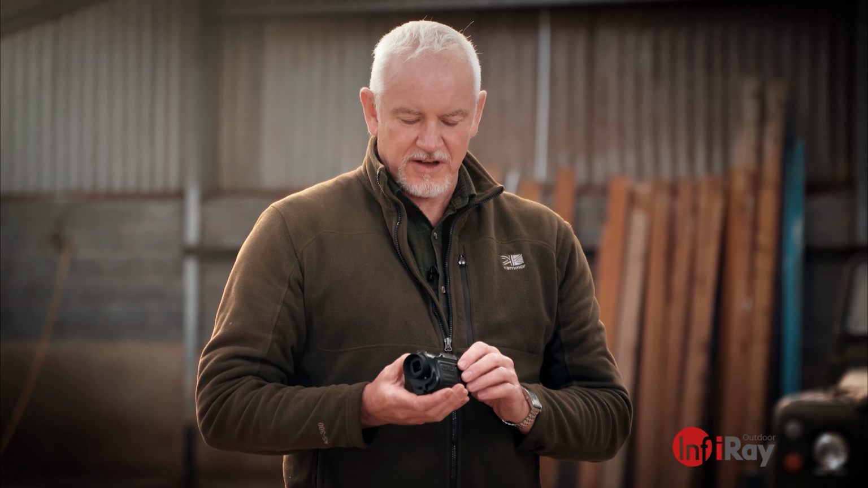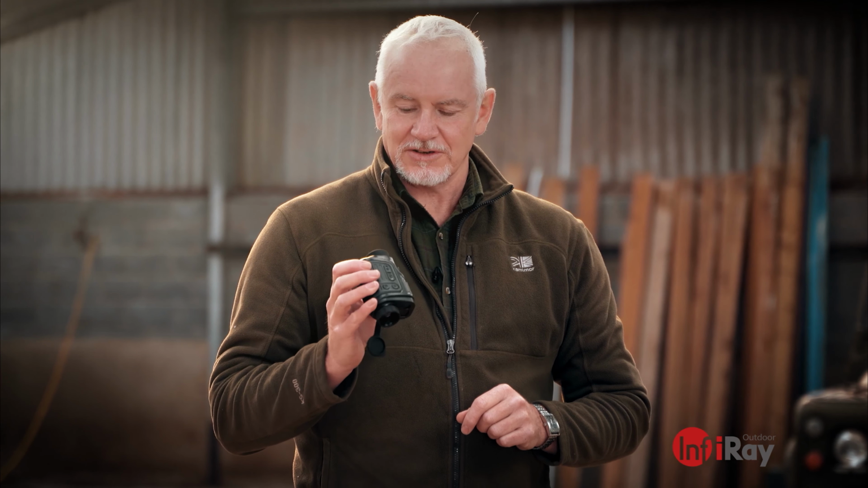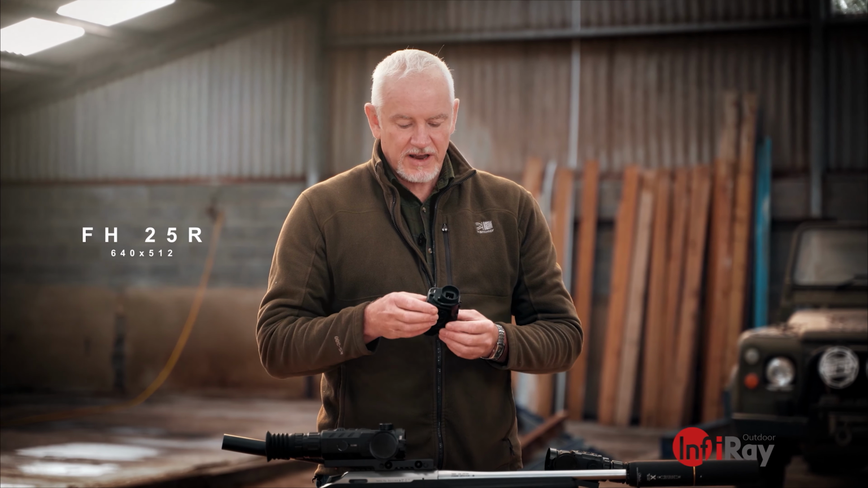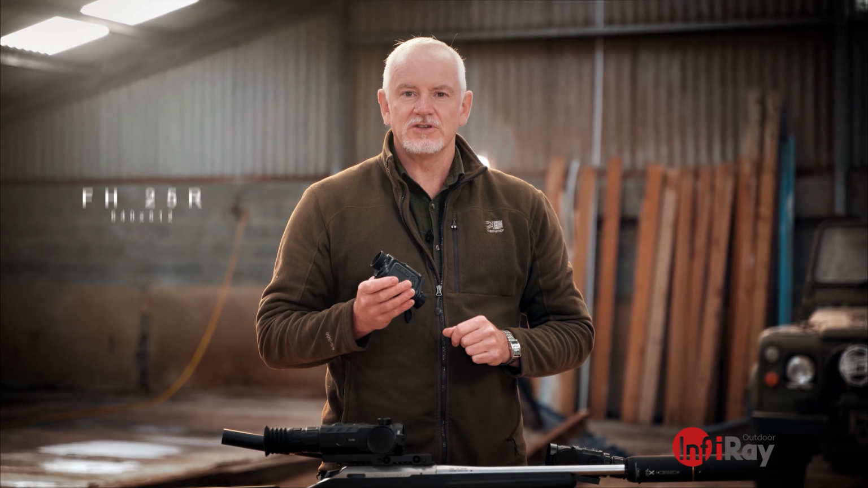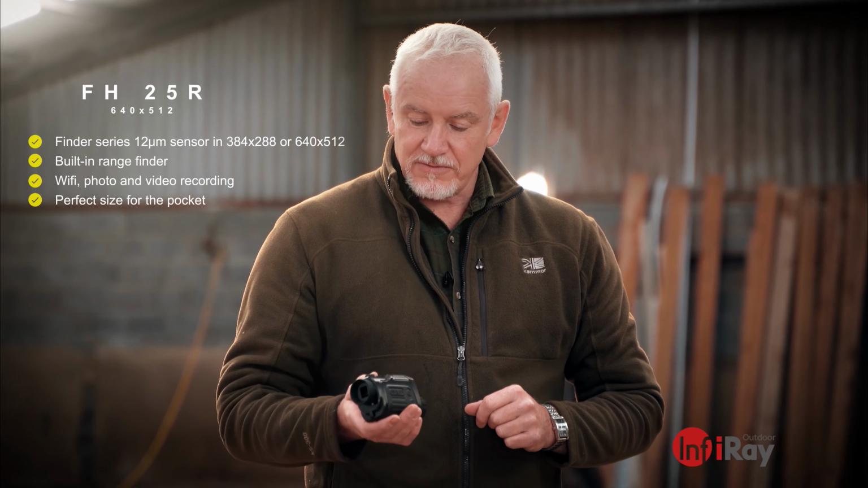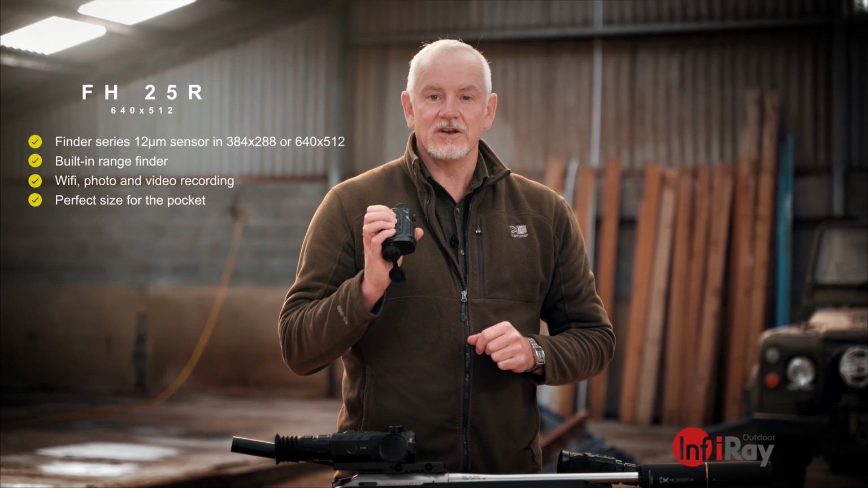Now we're moving up to a bit of a, well, holy grail as far as thermal goes. This is the FH25R. There's two versions in the range. There's the high resolution 640 and the lower resolution 384 unit. This is the higher of the two, built-in laser rangefinding.